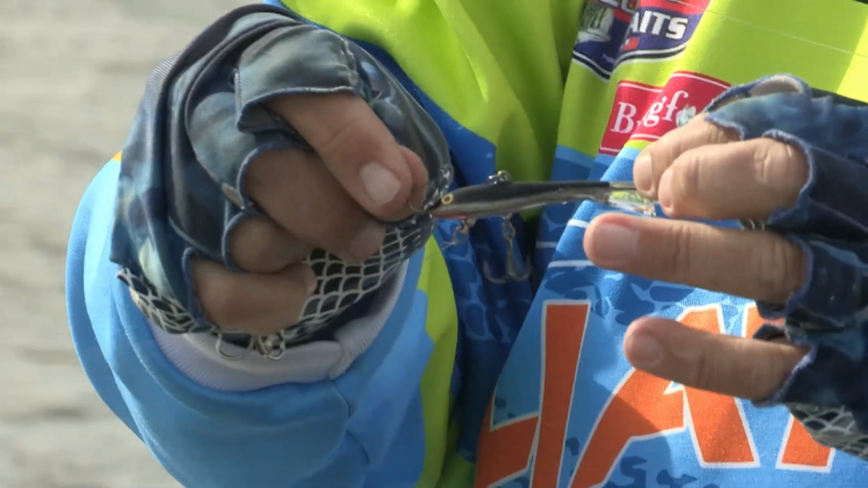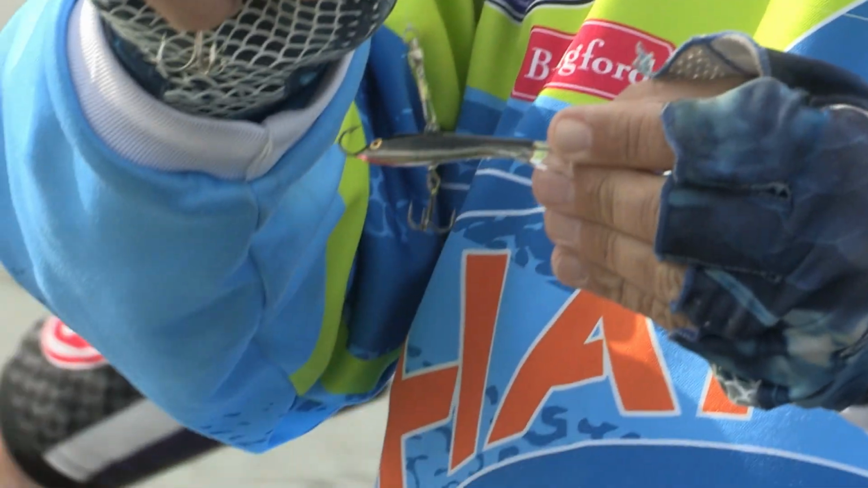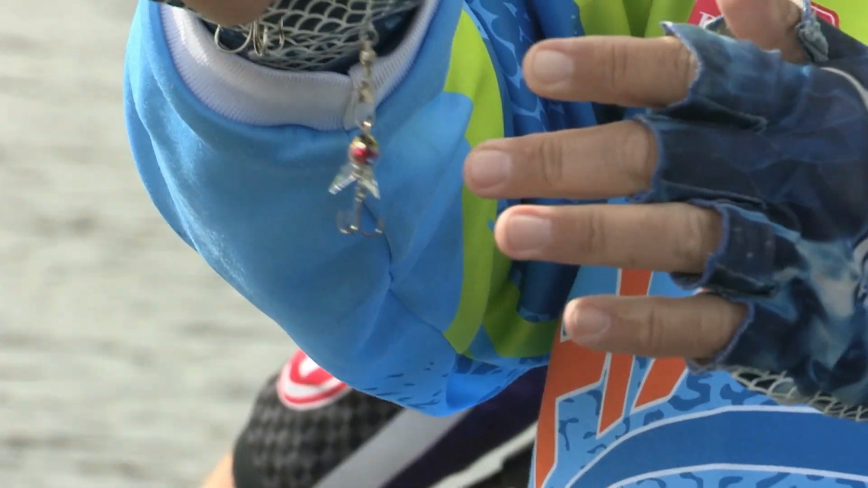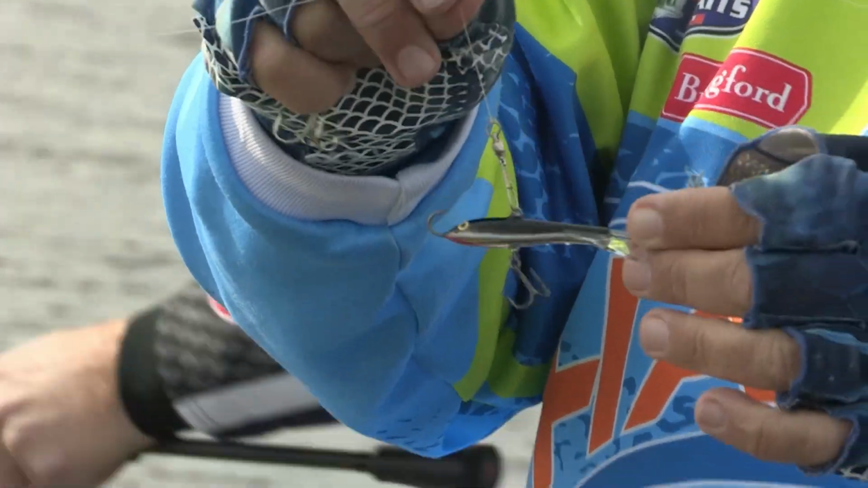And it's got 2 hooks on each side of it, obviously, and it's got the treble hook on it. So it's a great bait. That little bait's 5/8, right? Yeah, I believe so. Number 7. Yep. And it falls really fast.